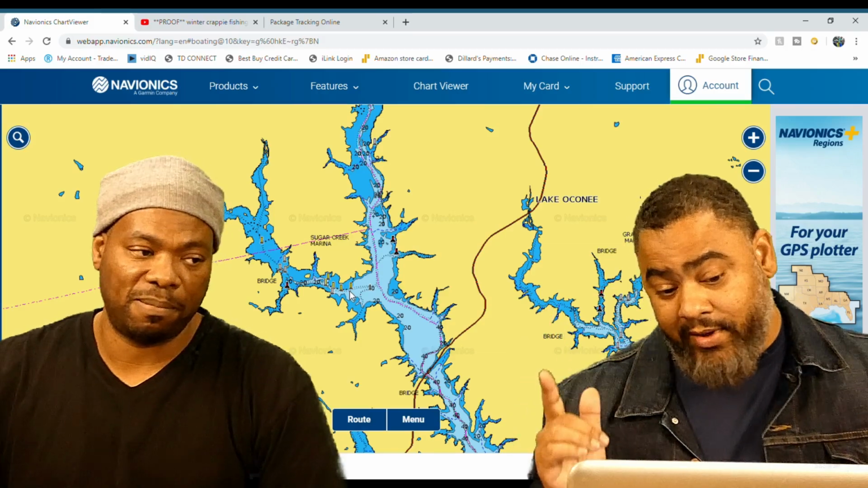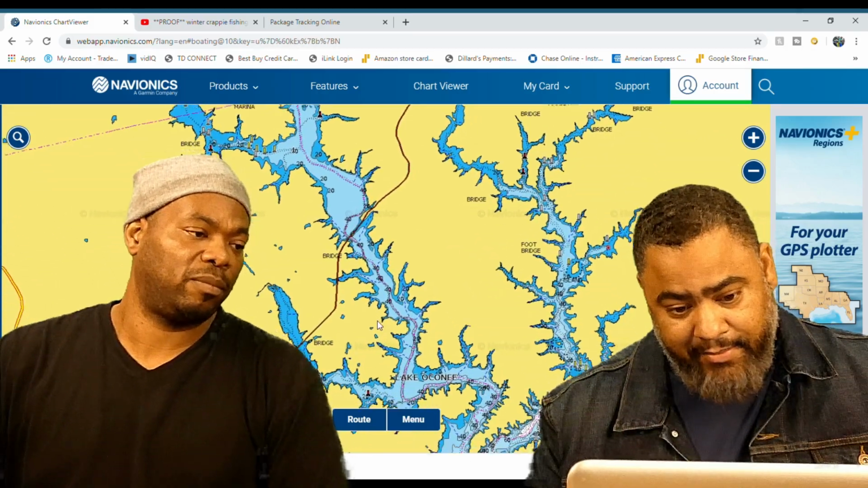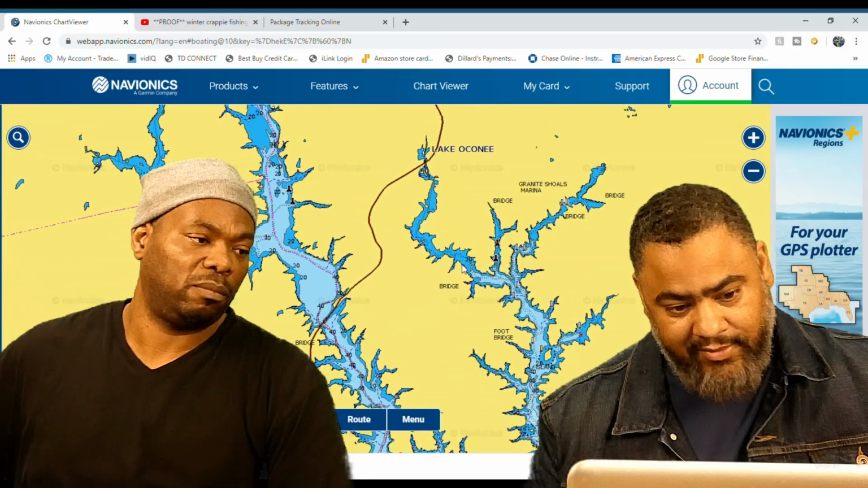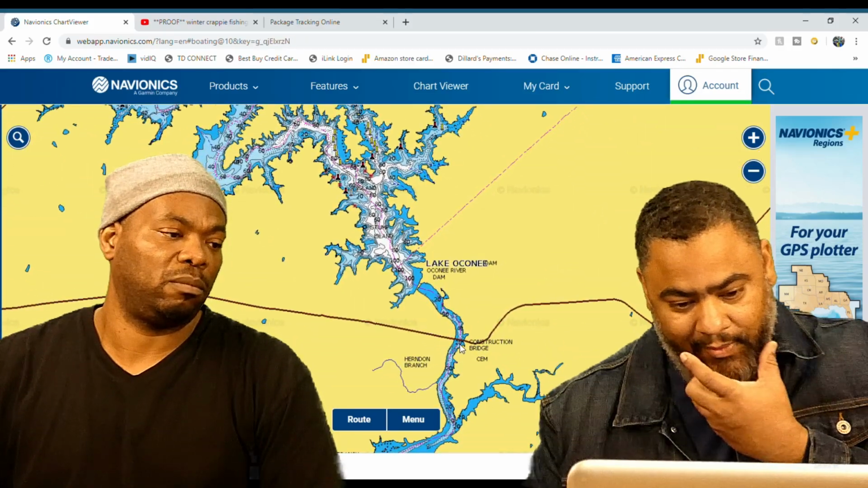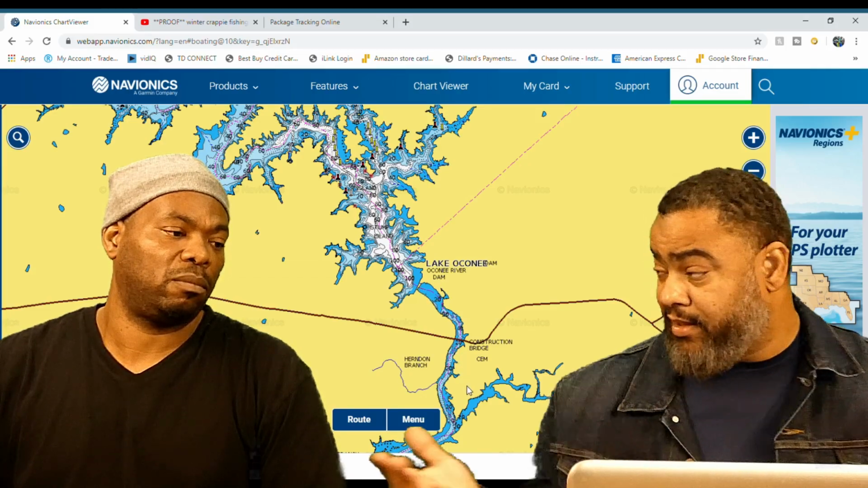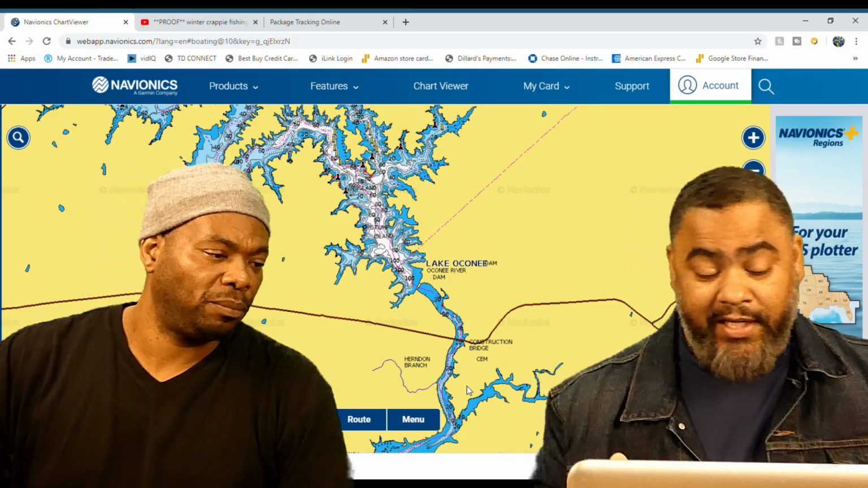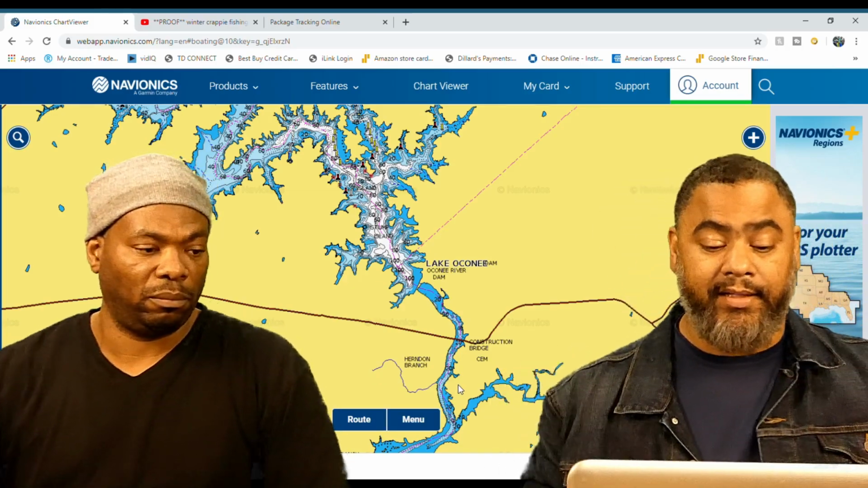The reason being is, if you look at this lake, it's actually made like a tuning fork. It has two branches of lake that converge right before the dam. And right at the dam, this portion right here is the dam. At the dam, that's where it connects with Lake Sinclair. That's the other lake we fish, right? And the reason why Lake Sinclair is muddy is because Lake Oconee spills into Lake Sinclair.